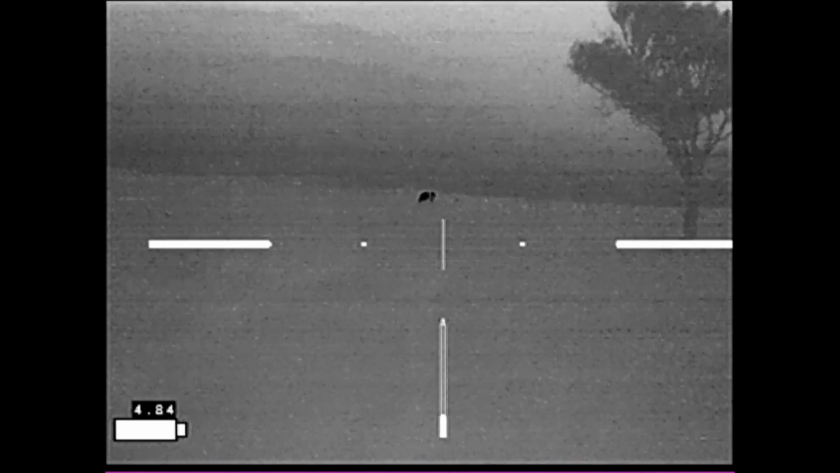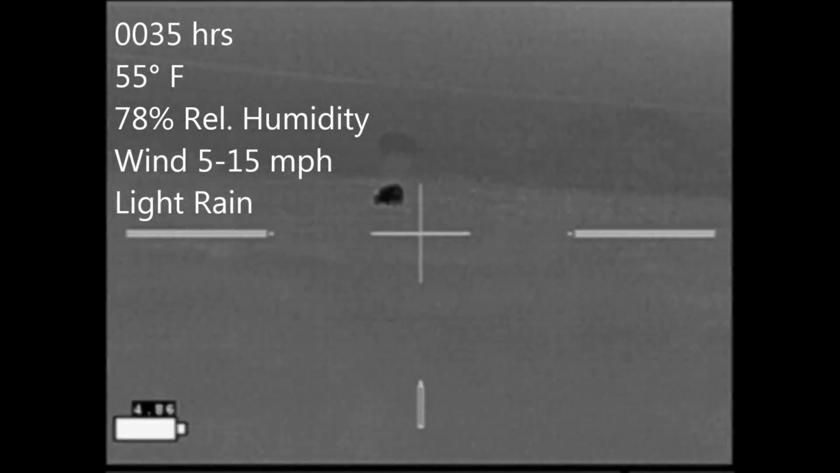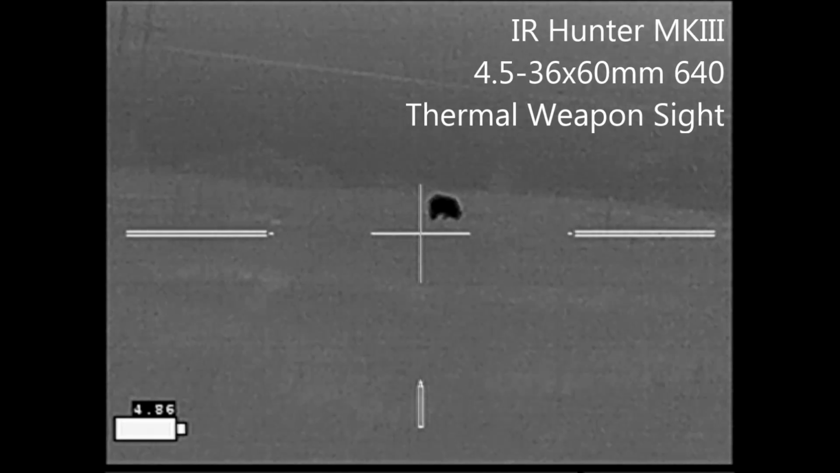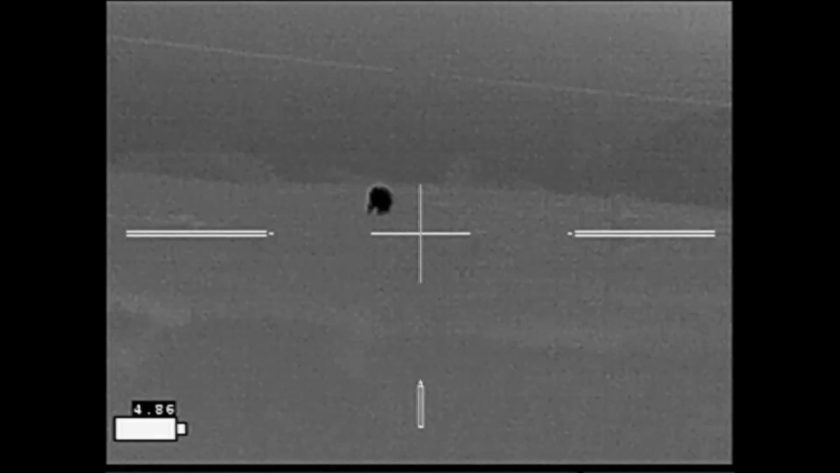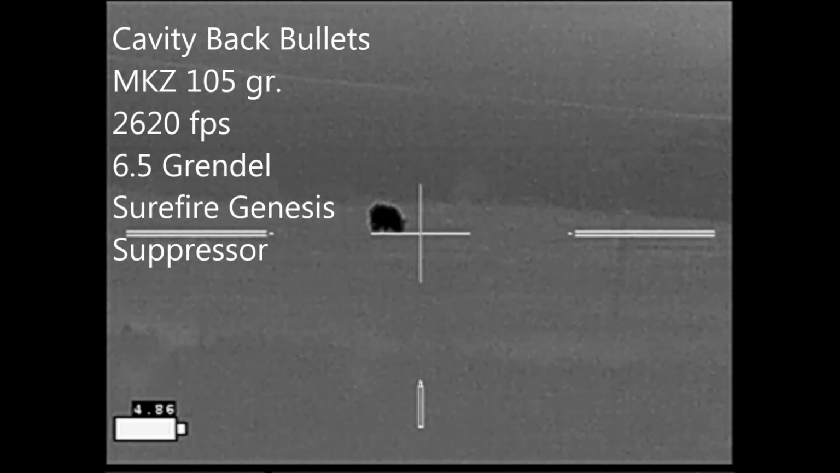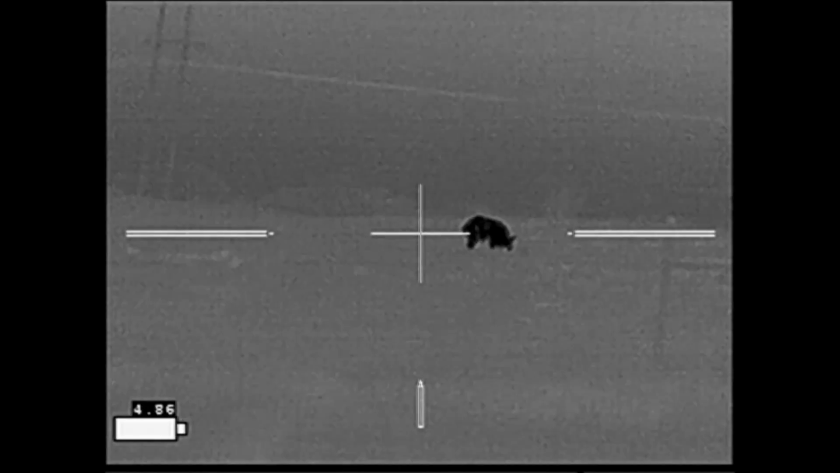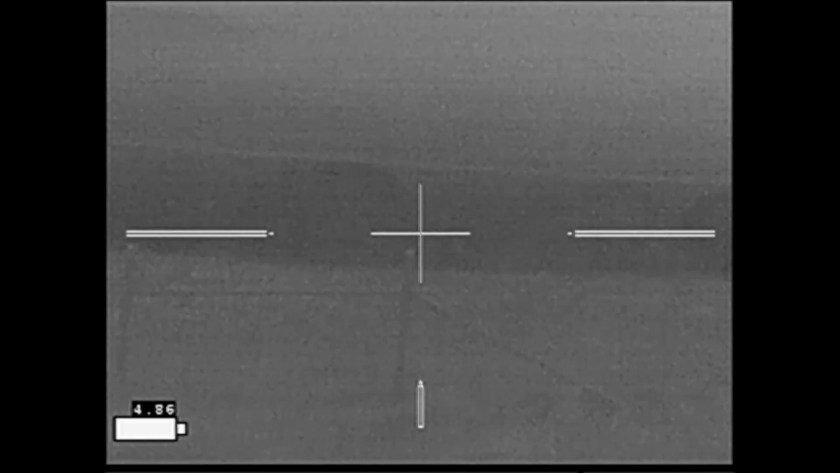Finished up there, headed over to Montague County, outside of St. Jo. Spotted this boar, made an approach. By this time in the evening, there's a light rain going on. The wind is in my favor. It's blowing towards me from the hog, so it's not smelling me. I doubt he can hear me, as I'm still probably 200 yards away or so.